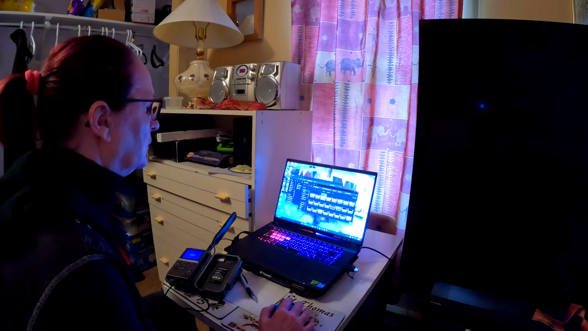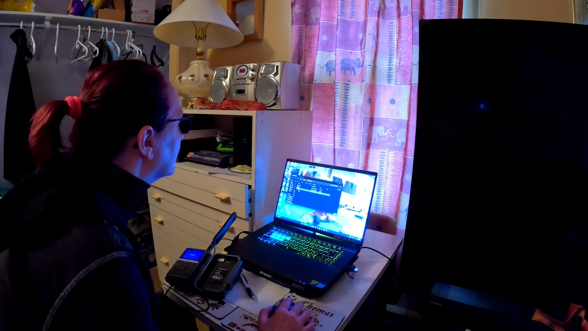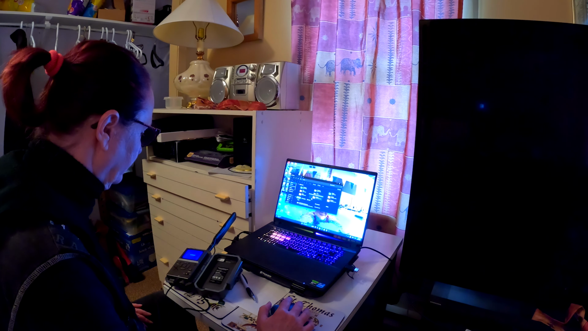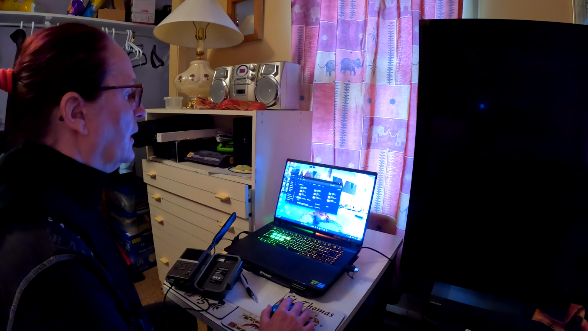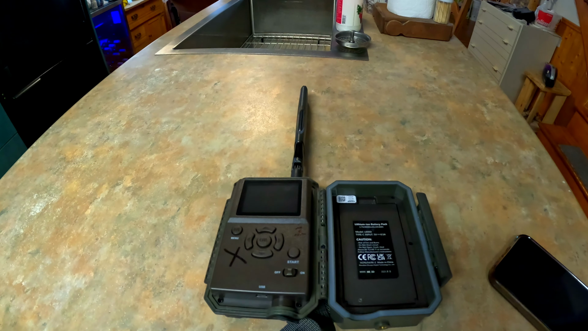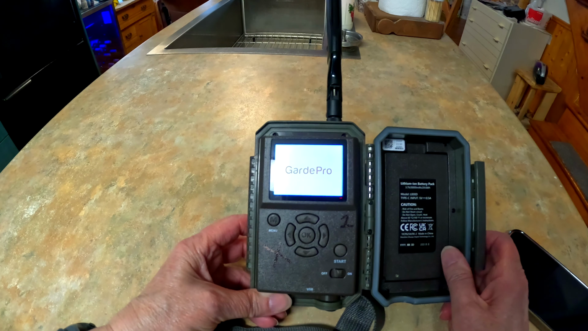So now I will go back here and I will shut the camera off. And I'm going to get it back out into the bush. Okay, now I'm just going to reformat my card before getting it into the bush.